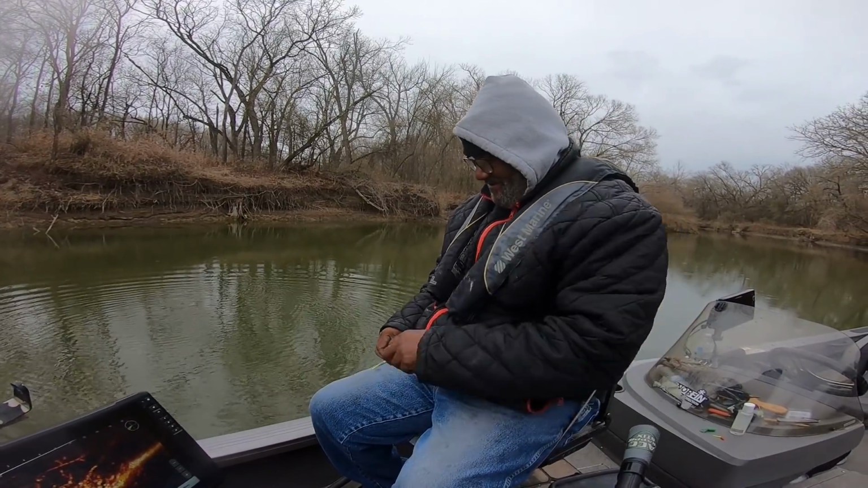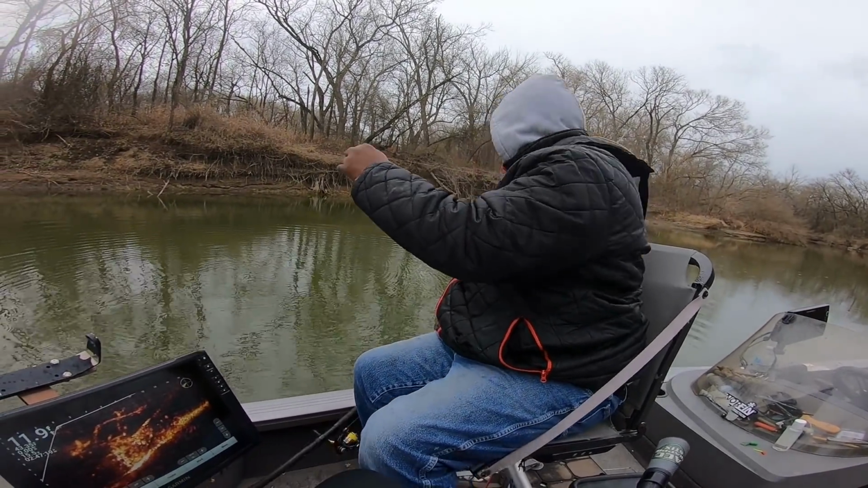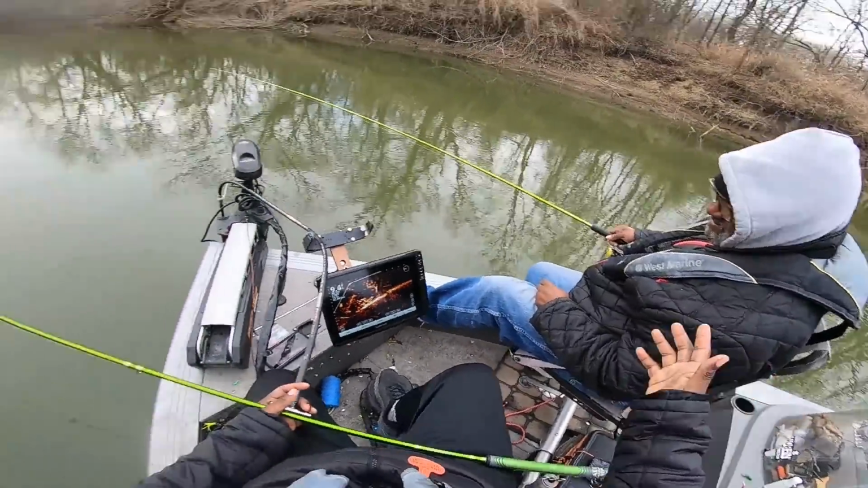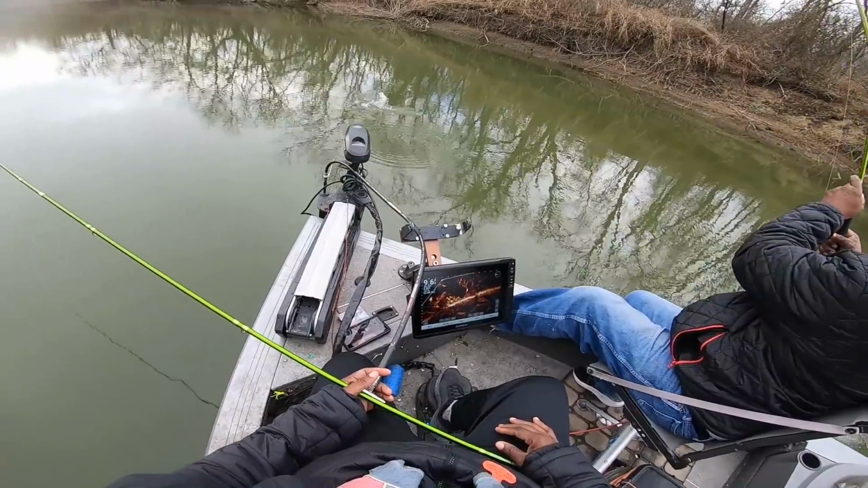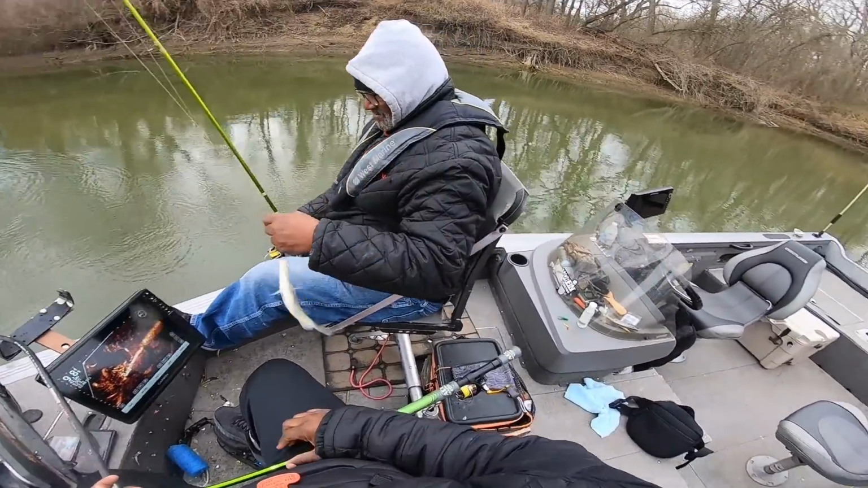So I try to hurry up and get him the pliers every time. All right, man, we gonna keep it. You don't have to have live scope to do this, and you don't have to be in a boat to do this. If you can see, man, we're what, 15 yards away from the banks.